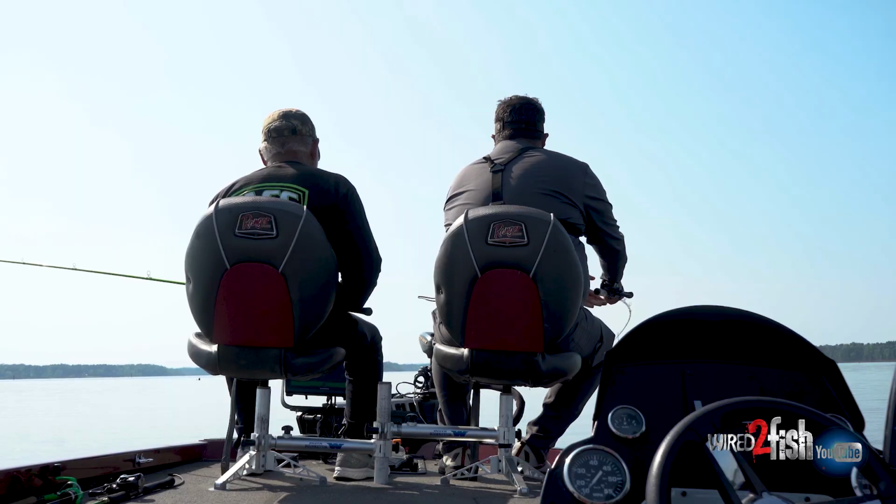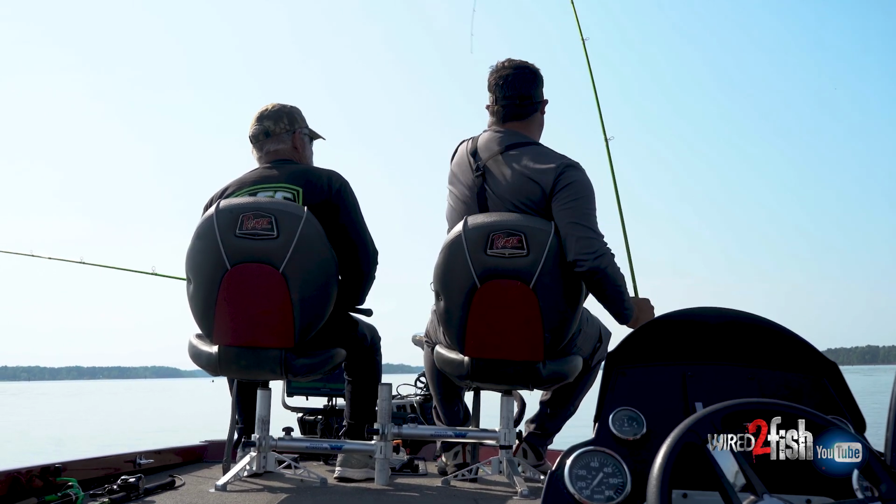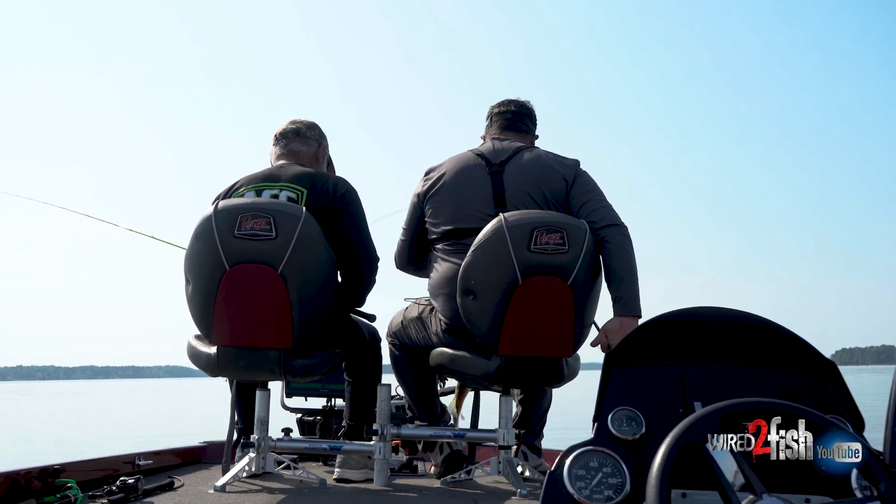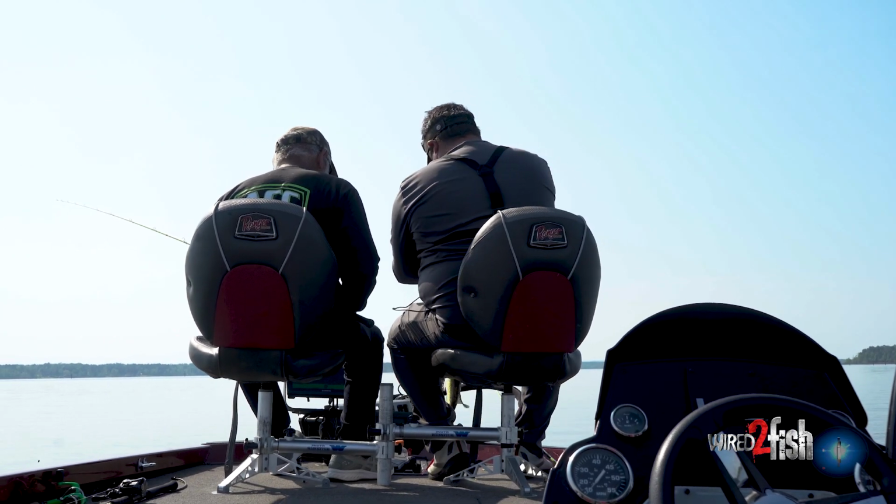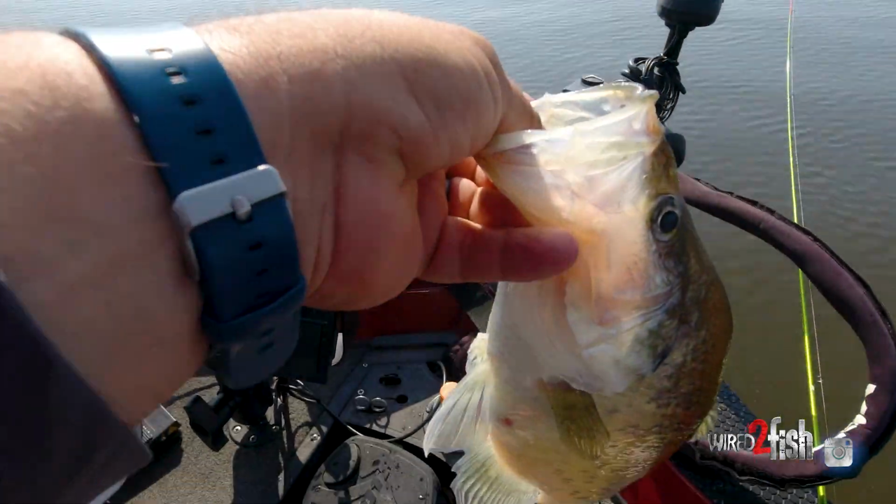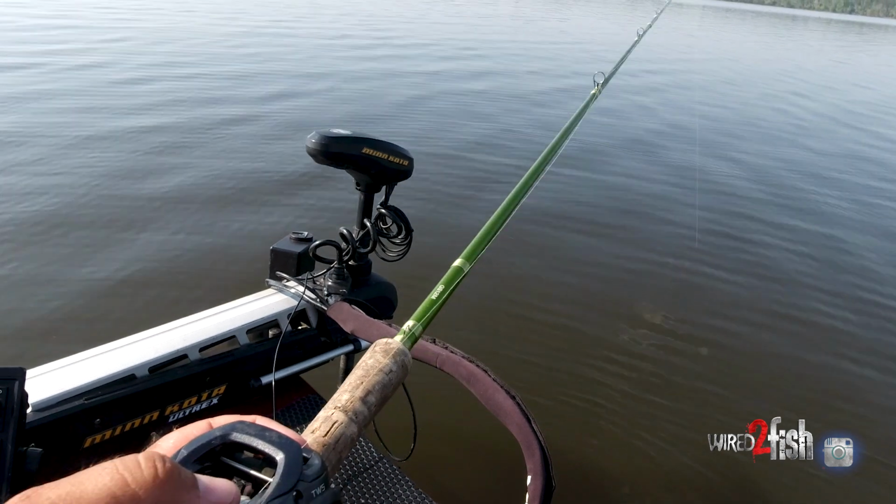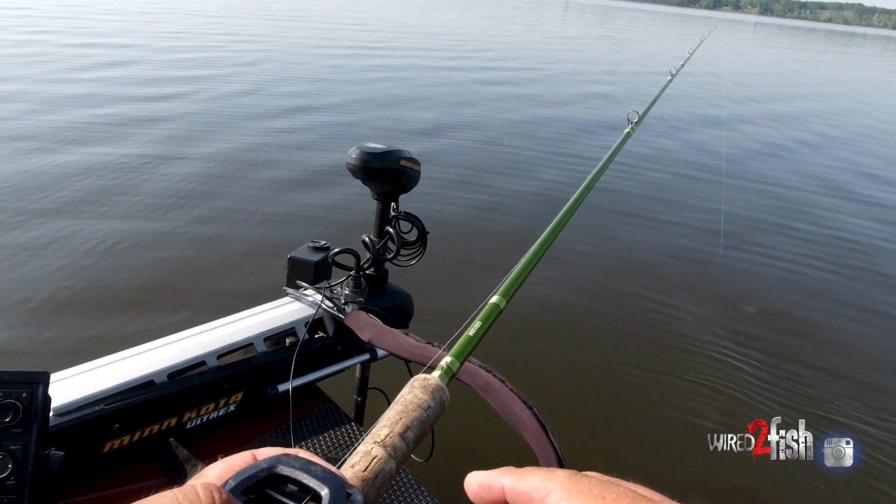Big white. Oh, what a snatch. That's a good one. Yeah, that doesn't suck. Well, there you are.